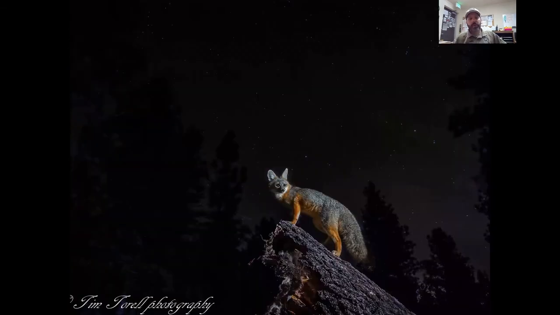Okay, so remember Tim's goal was to try and get the coloring of the gray fox on a snag with the starry night in the background. Here is the result of that challenge.